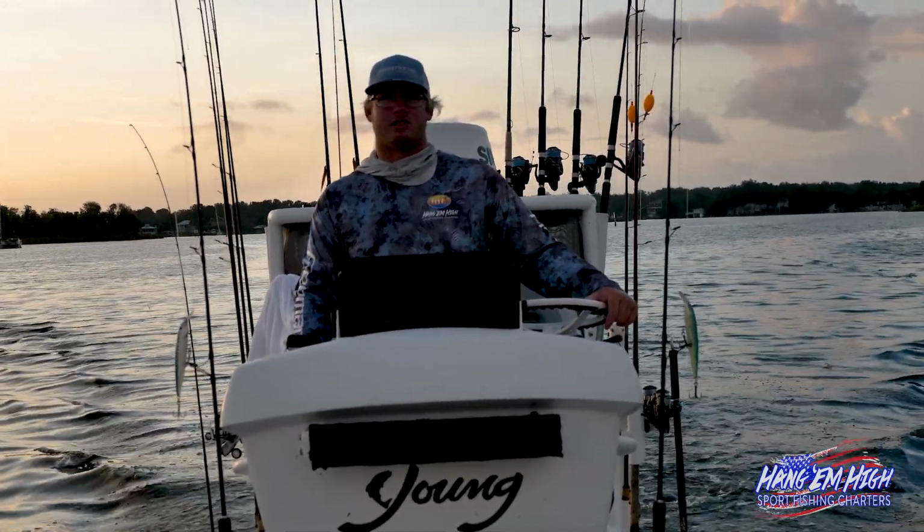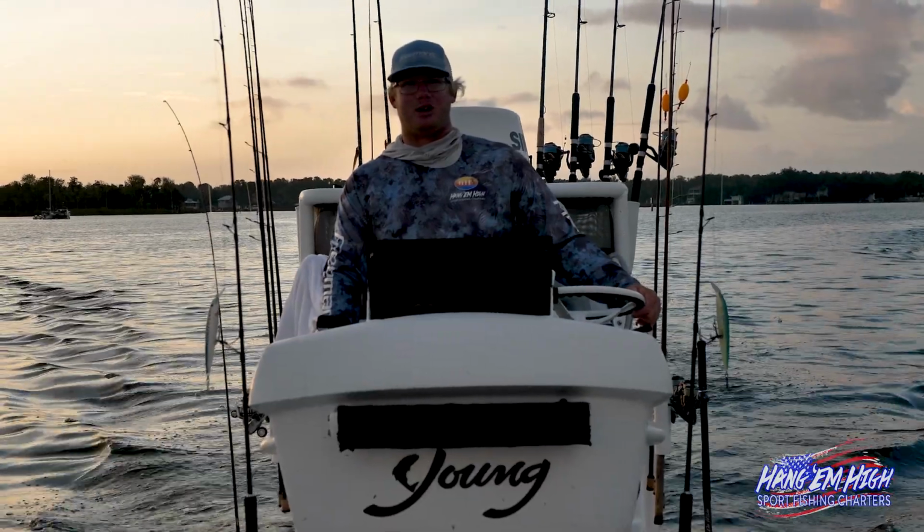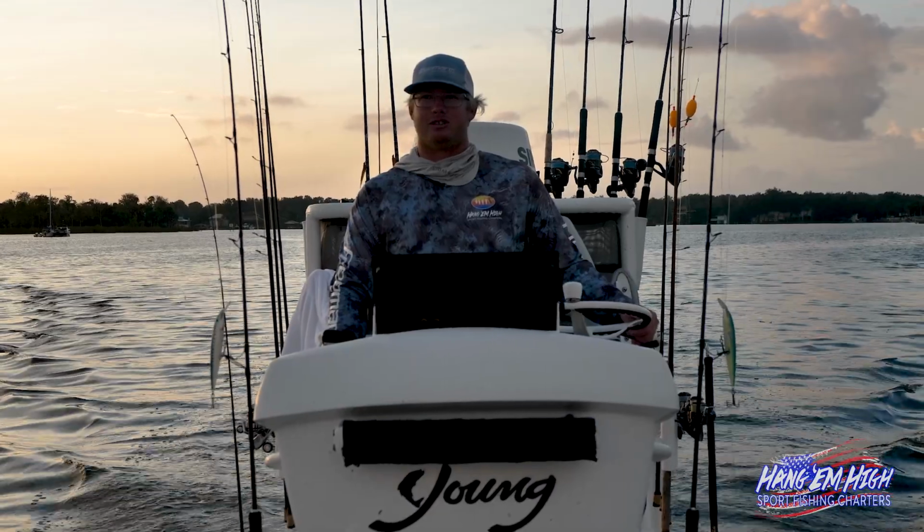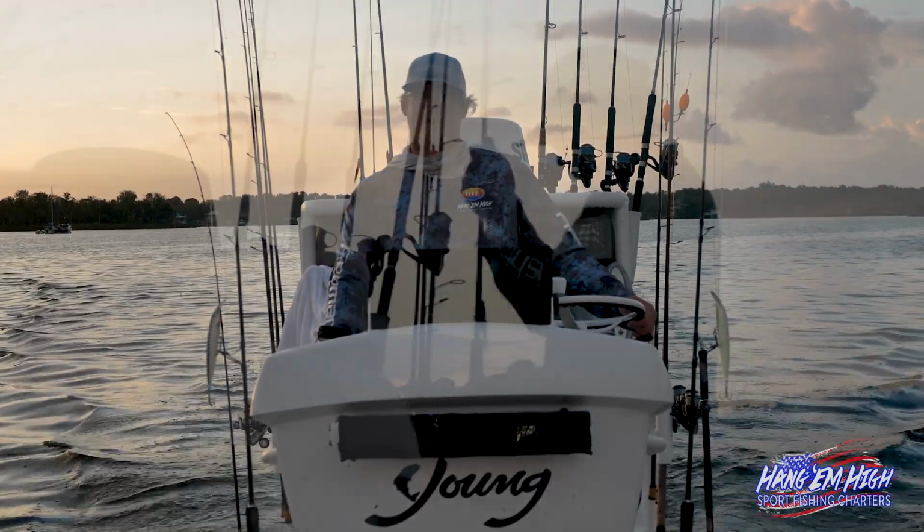These guys have fished with us a lot. All three are members of the Villages deep sea fishing club, and they've spent a lot of time on our boats, and hopefully they will put them in the box for us.